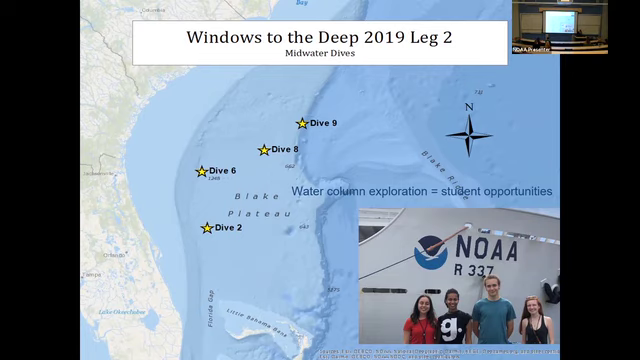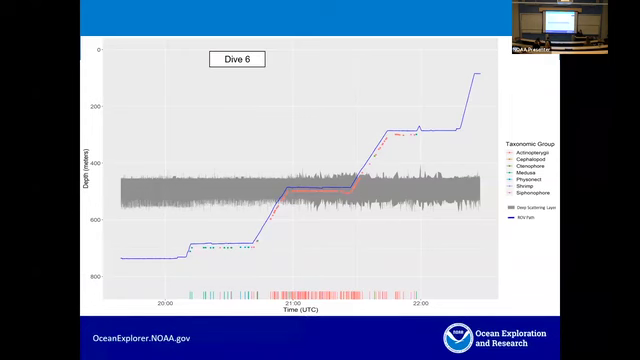The water column exploration scientists in Silver Spring are great mentors for students. This has really become a great student opportunity for people who want to work in Washington for a few months. There's 4 there, and they were involved in some water column dives off of the Southeast, the cruises they were just discussing. And here's one of their outputs.